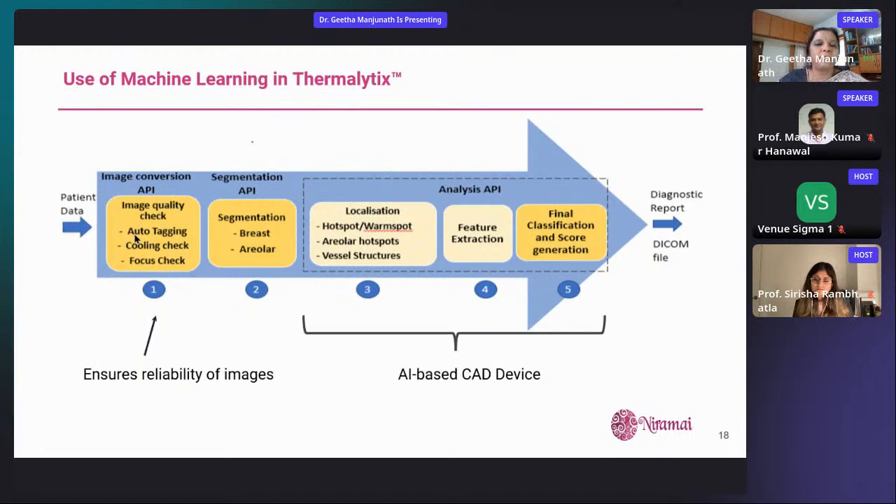And then every body is different. Every person is very different. Although we say 98.7, sorry, 98.6 is the normal temperature of the body, it's not really true, right? There's so much variation in it. So a cancer cell can have a much higher temperature in one person and much lower temperature in another. What is the way of differentiating hot areas or high thermal activity versus other? So there's again a bunch of algorithms that we had to develop here,